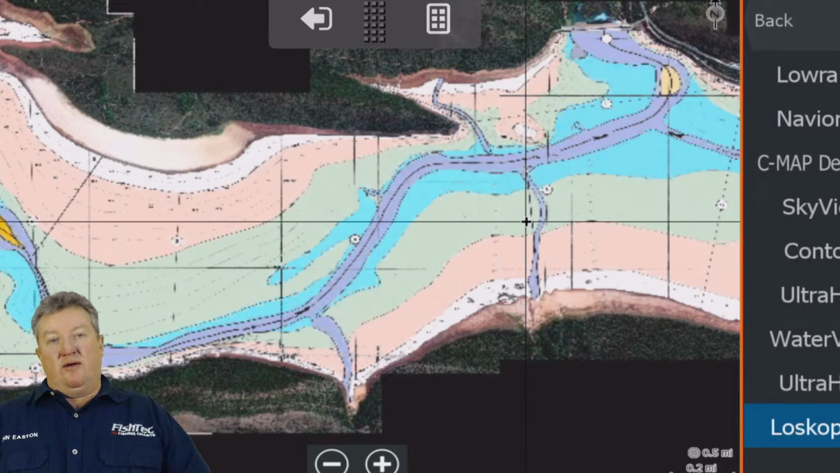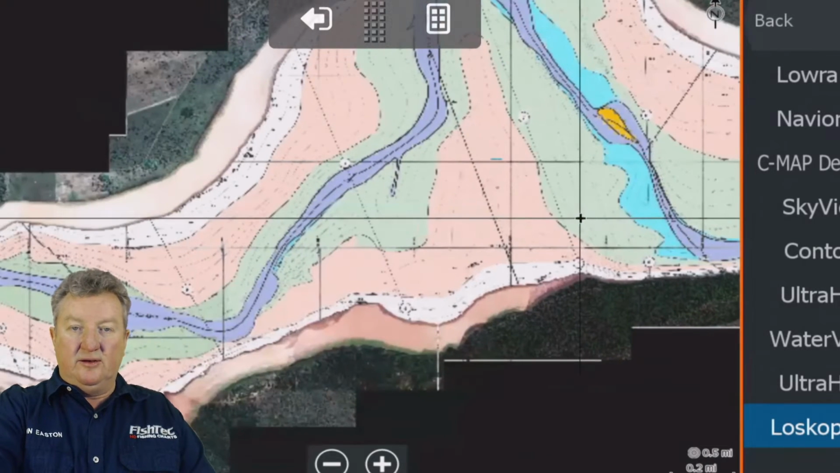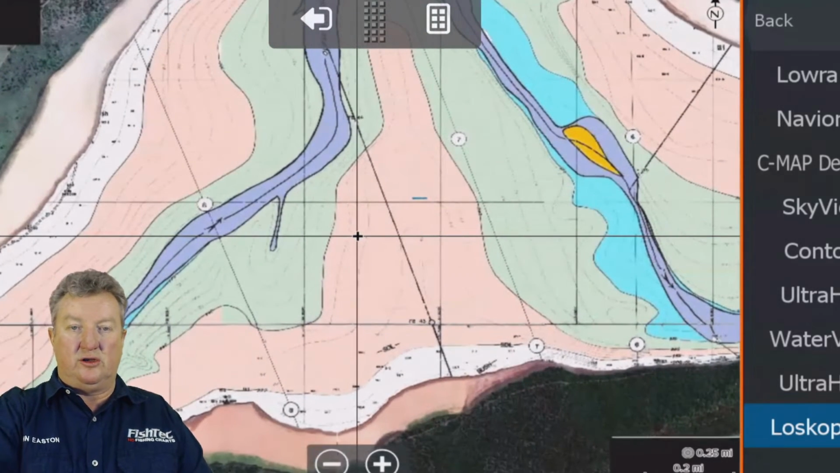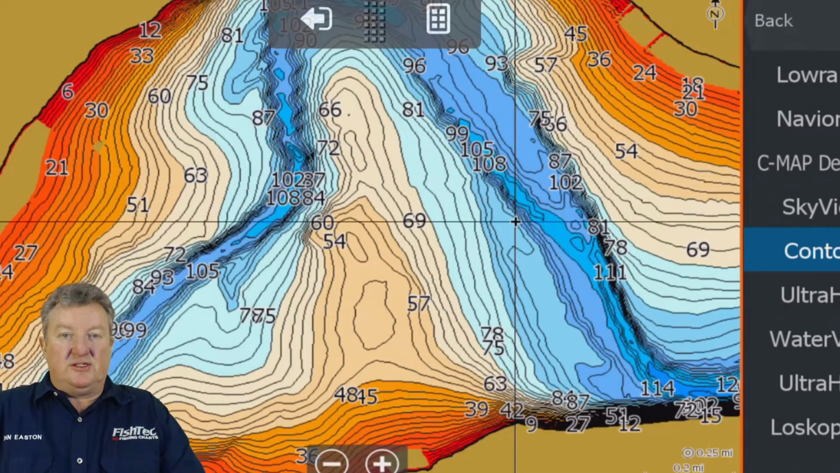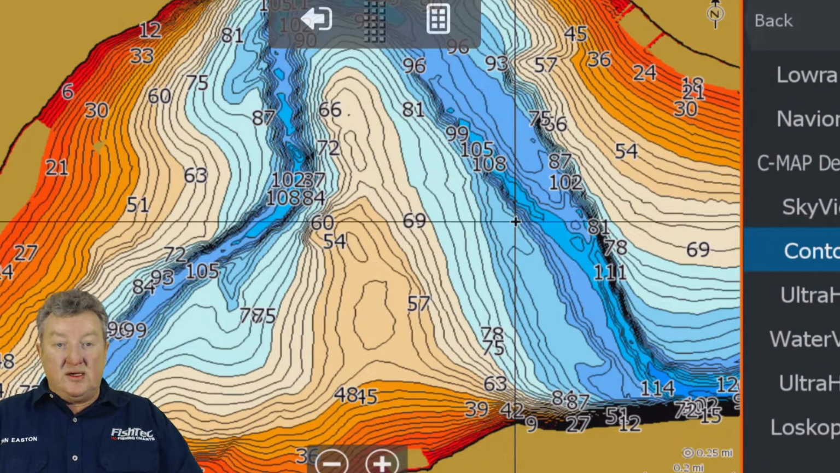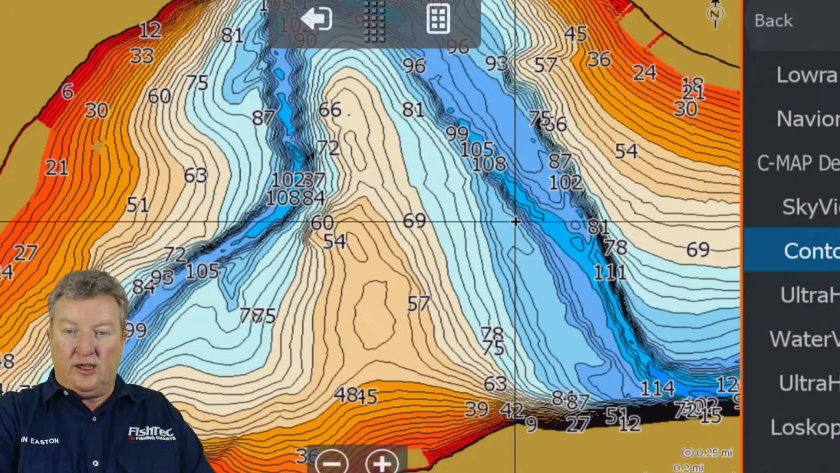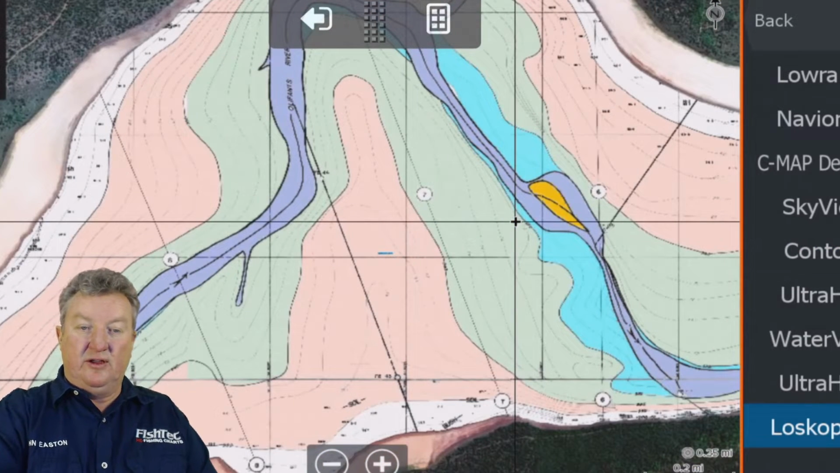Having said that, look, it's close. Let me take this area here and let me just show you. Look how close he was. Let's go to contour view. You see how close he was? Yes, he's got the main stuff right. The main stuff. But the minute you get into the finer detail stuff, guys,